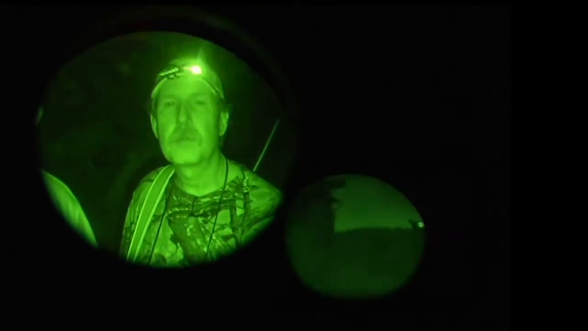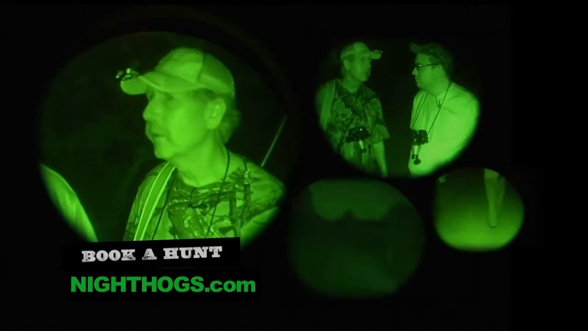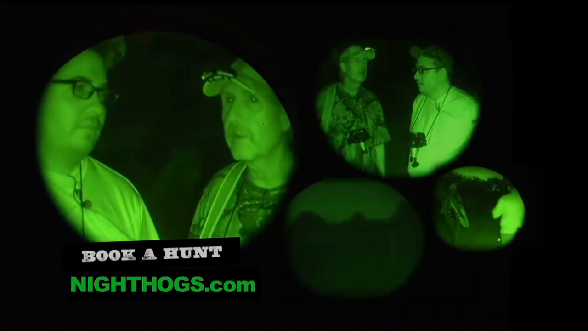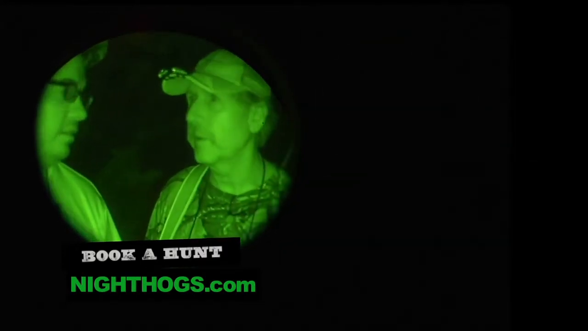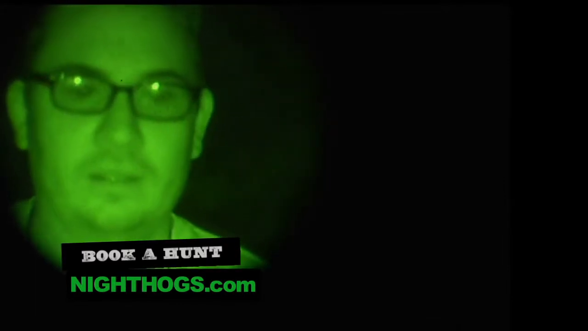Okay, we've arrived at the second property now. We're going to walk down this road about 100 yards. There's a pretty sharp curve to the right. There very possibly could be hogs there. As we get close to this blind, I'm going to have everybody be really, really quiet because we're going to be right on them if they're there. Okay, I'm excited, man. I'm pumped to get out there. Okay, let's go do it. Let's go see if we can get one.